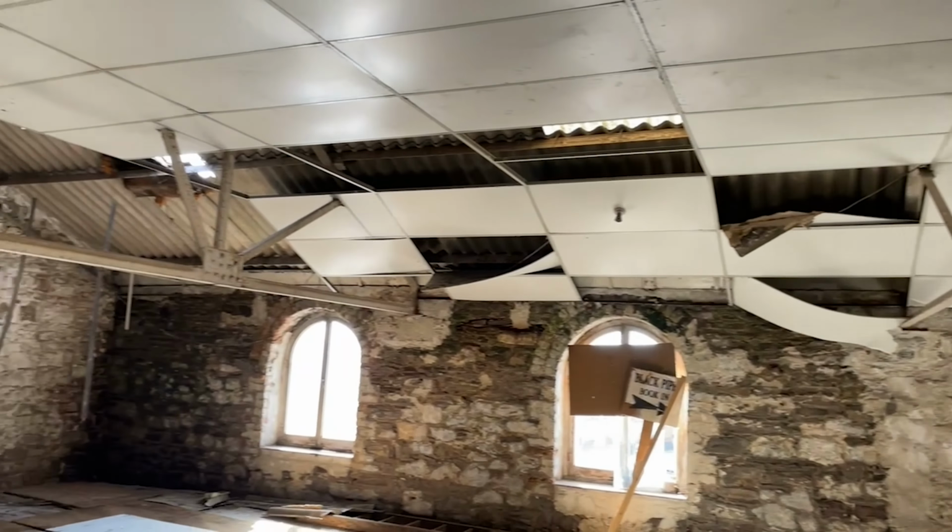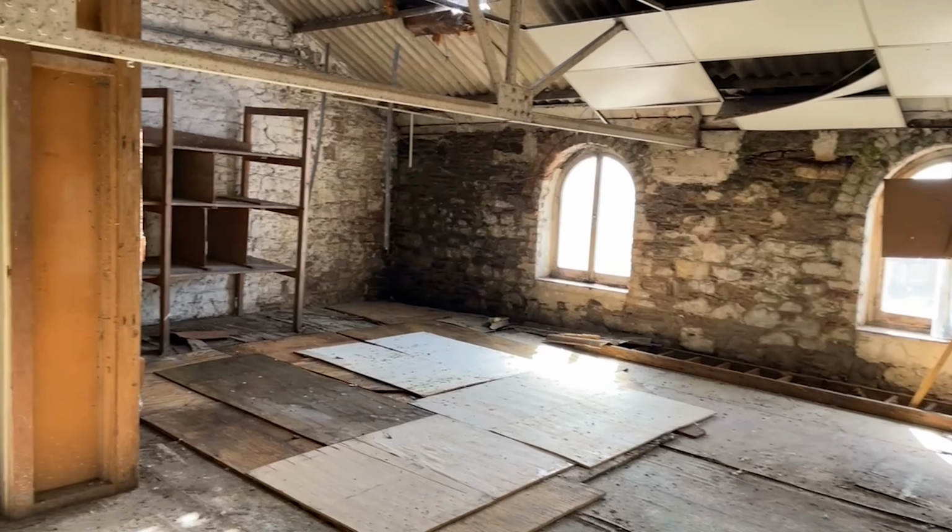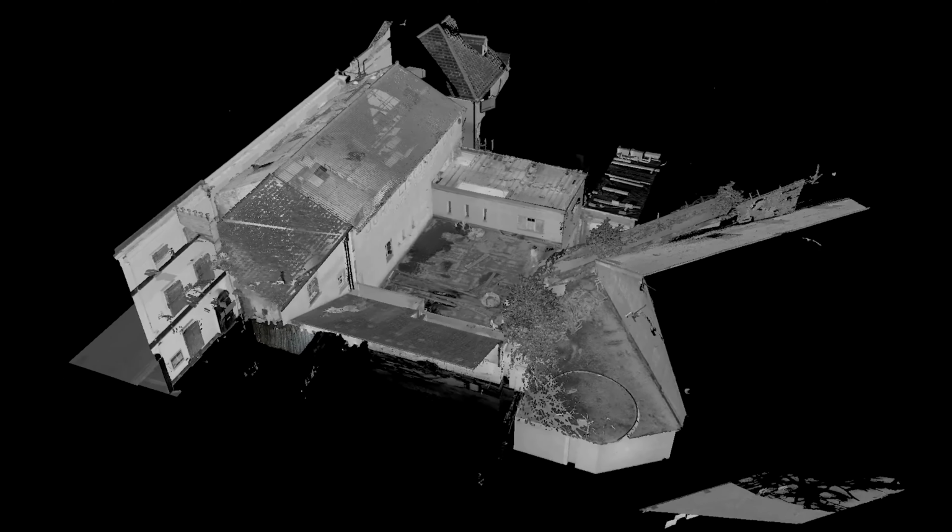Then we're going to do some external and GPS control. So that's all the site work done in the abandoned building. So we'll now head back to the office, process the data and get that ready for producing the Revit model. So yeah, we'll hop on in a bit of time and I'll show you the finished point cloud and the finished Revit model. So here we go, this is our finished point cloud.